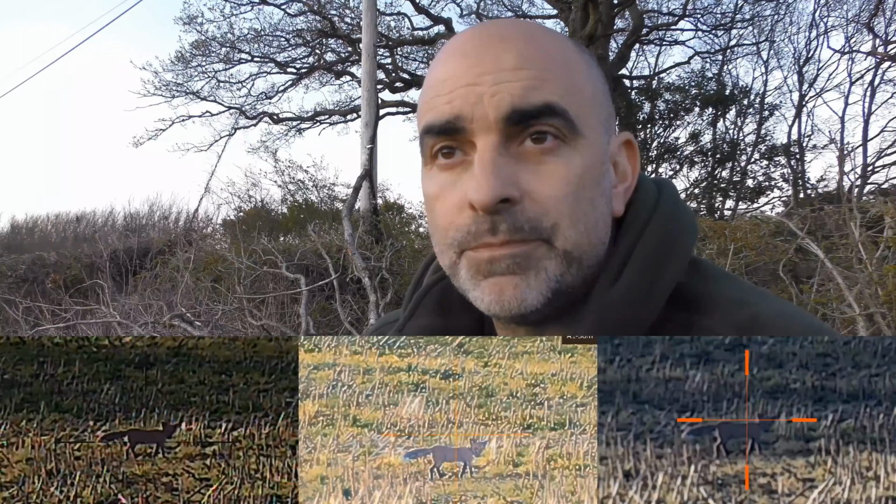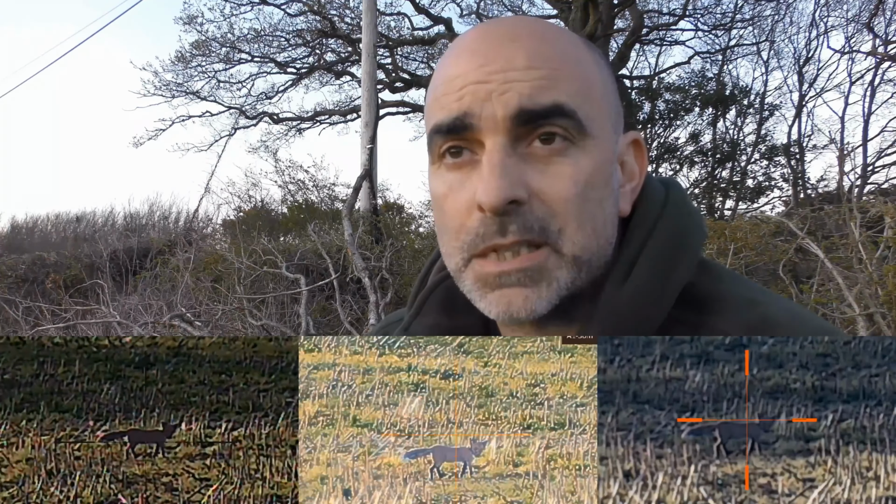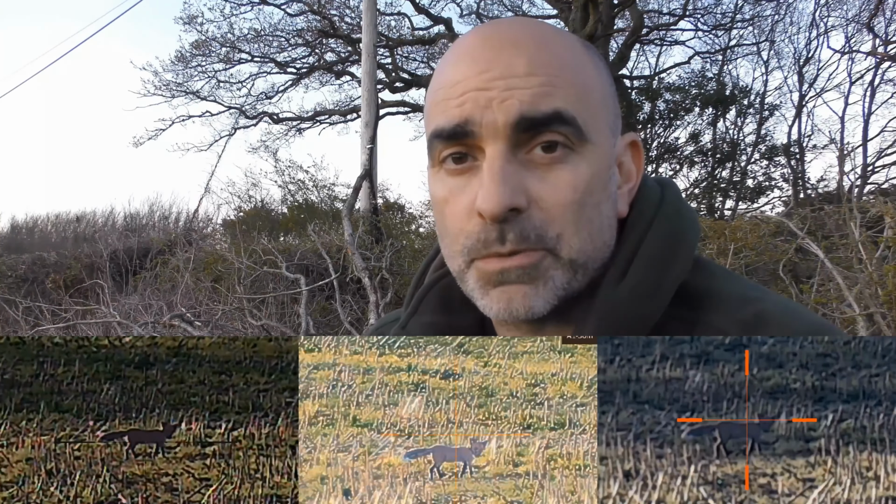So now we're going to jump it up to around 7 times magnification on all three units. And now up to 14. Bear in mind here as well that the Infiray has got the ability to go up to 16 times plus the double that to 32 times in the picture-in-picture window. That's a little look at the 3 scopes in day mode.